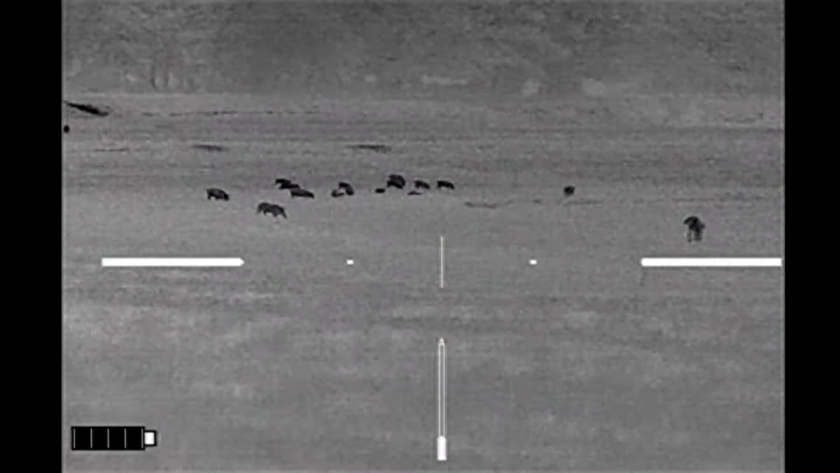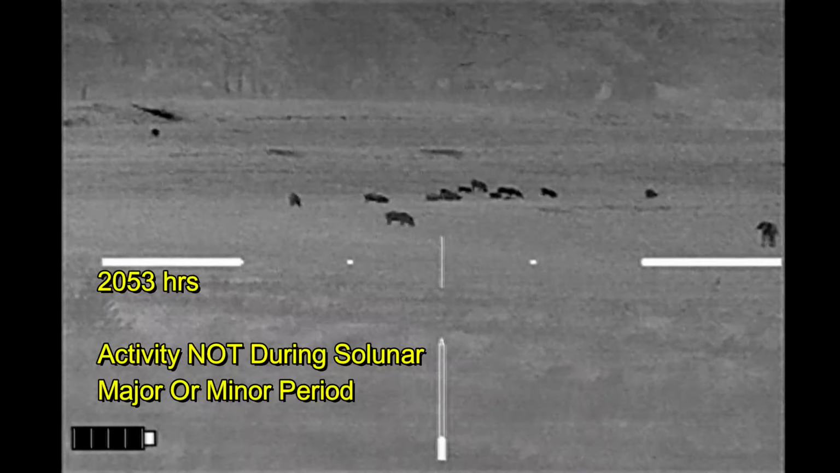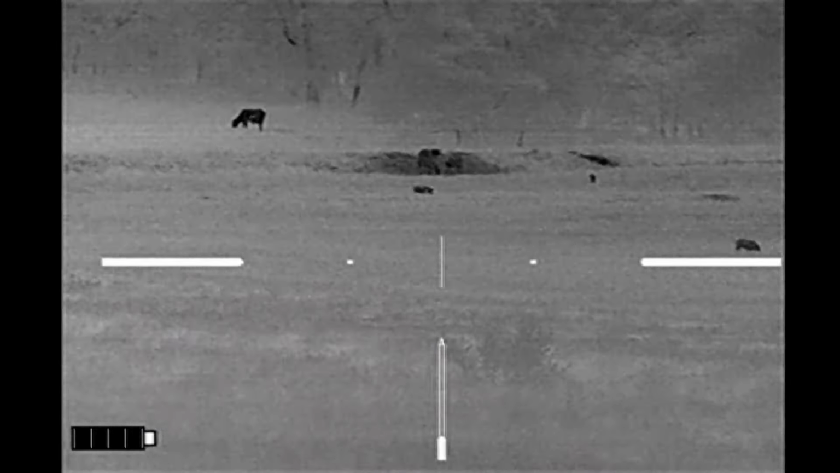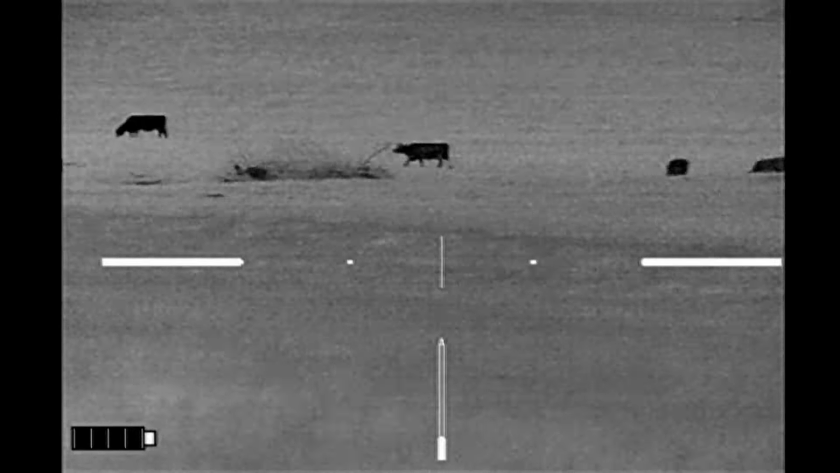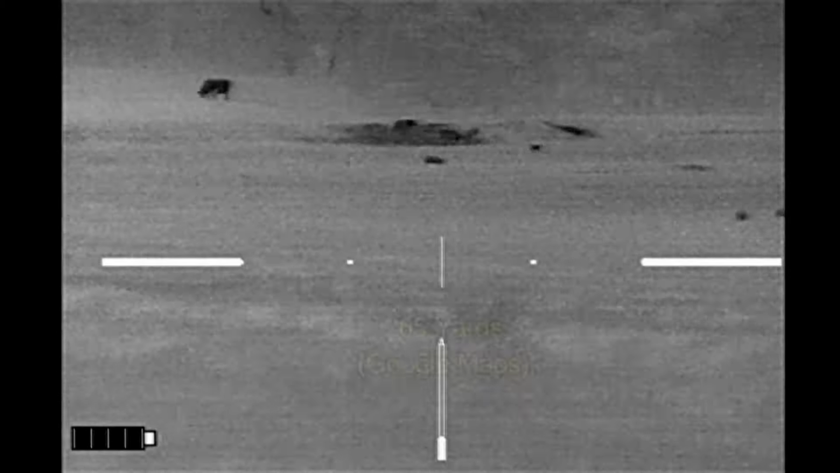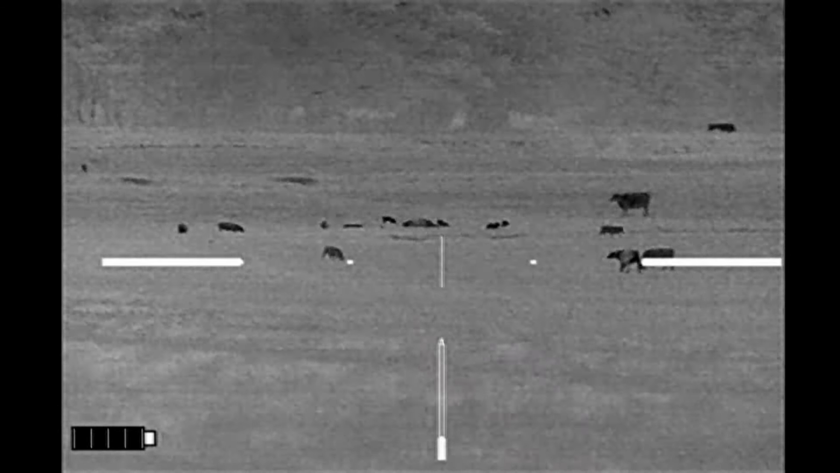Bases when hunting up in North Texas. Had these hogs come in a little before 9 o'clock during daylight hours, so it's a little too bright for me to be walking out to approach them. I'm just hoping they're going to walk into the middle of the pasture and start grazing. In the meantime, let me tell you that we're going to be taking a look at some of the Berger AR Hybrid OTM 130 grain bullets and how they're performing inside of these hogs.